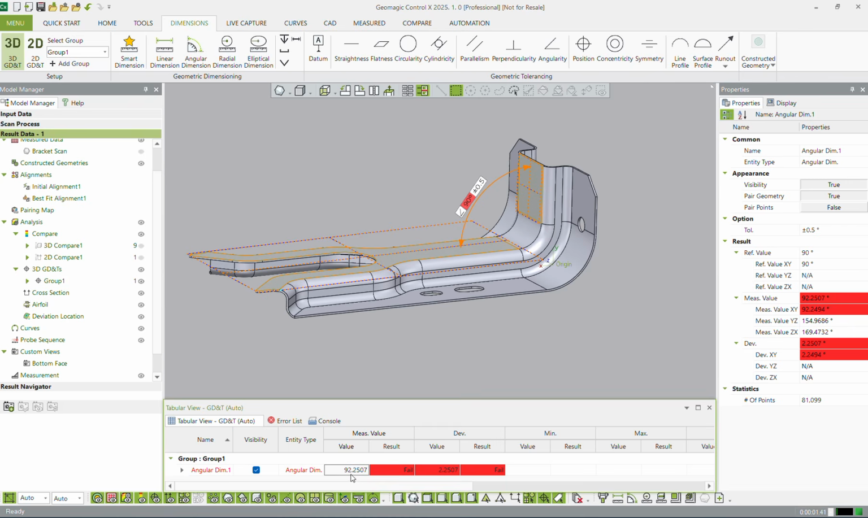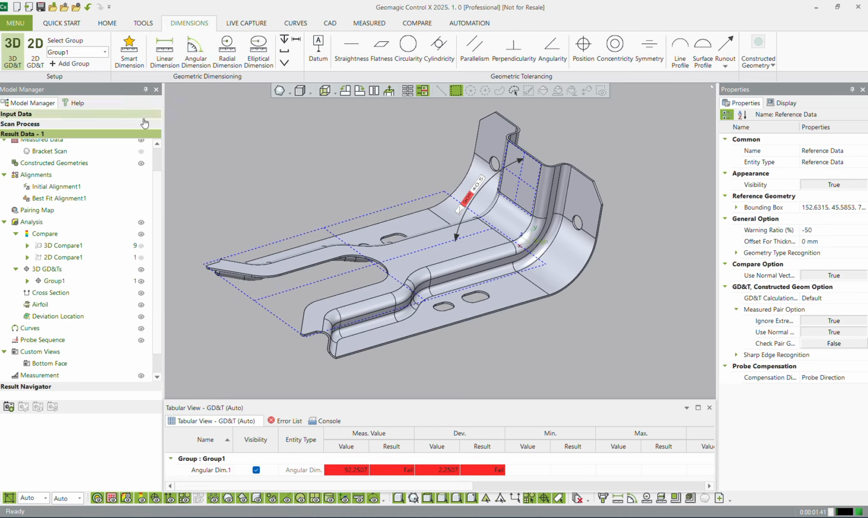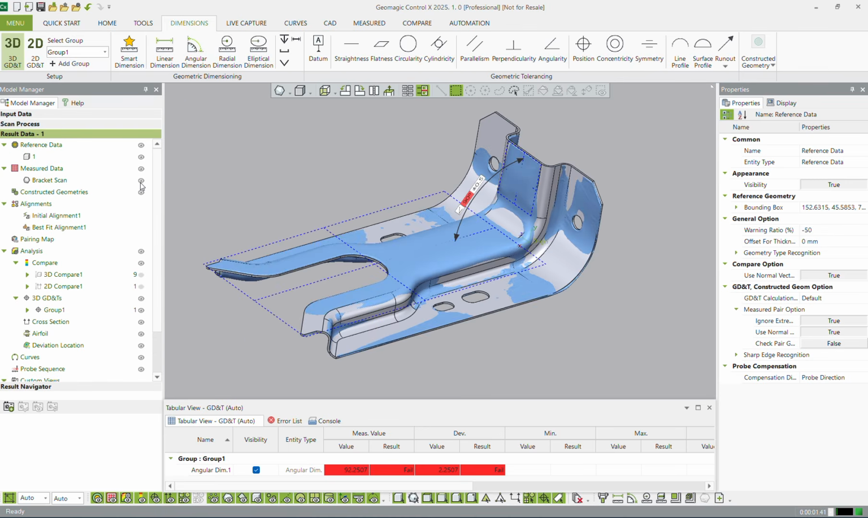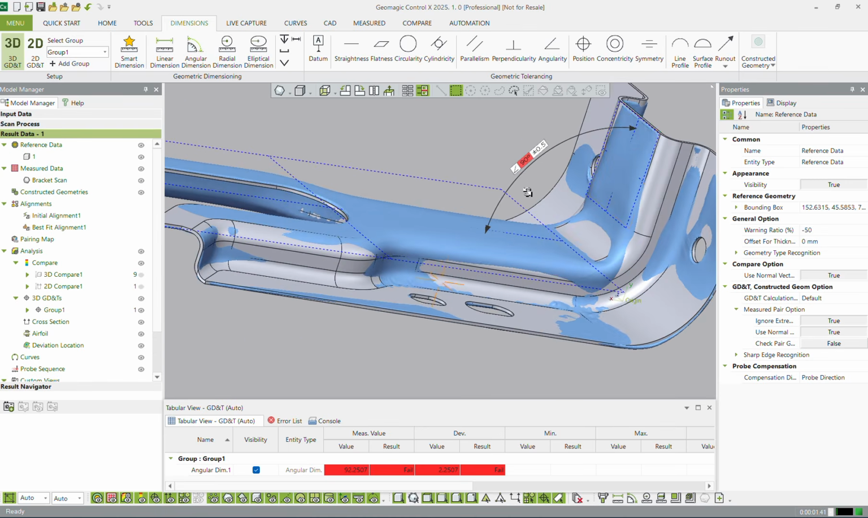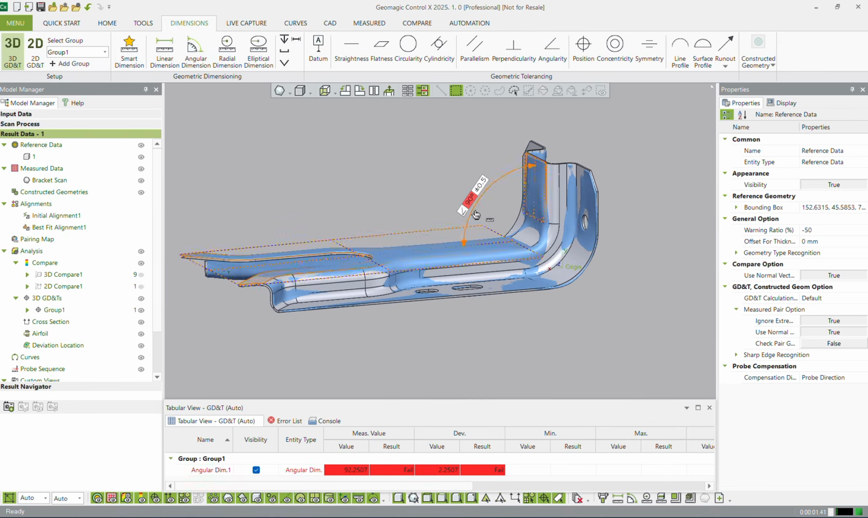You can see the measured value is 92, and our tolerance is only 0.5, so it is out of tolerance. And that makes sense. If I turn my scan data back on, you can see this is high in both planes, so it's probably just a little bit out. It wasn't bent all the way, it wasn't stamped fully. So we could tell that visually from the color map and from just the overlay, but actually putting numbers to it is also very useful.